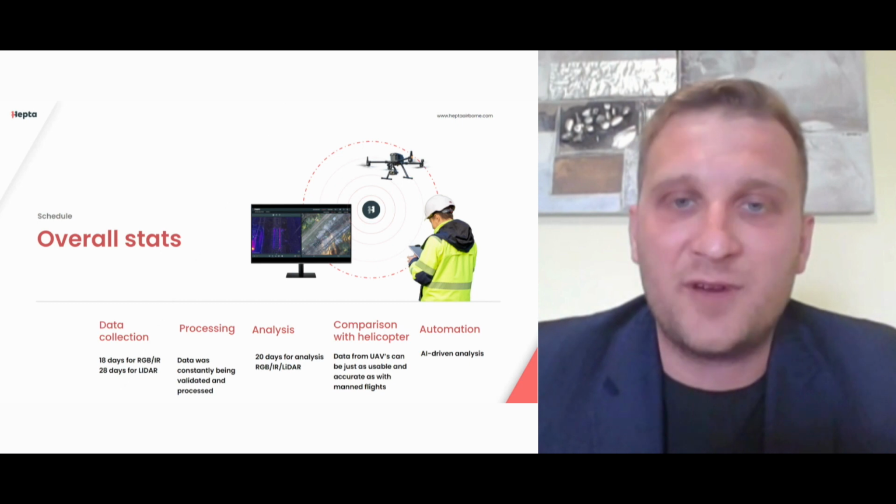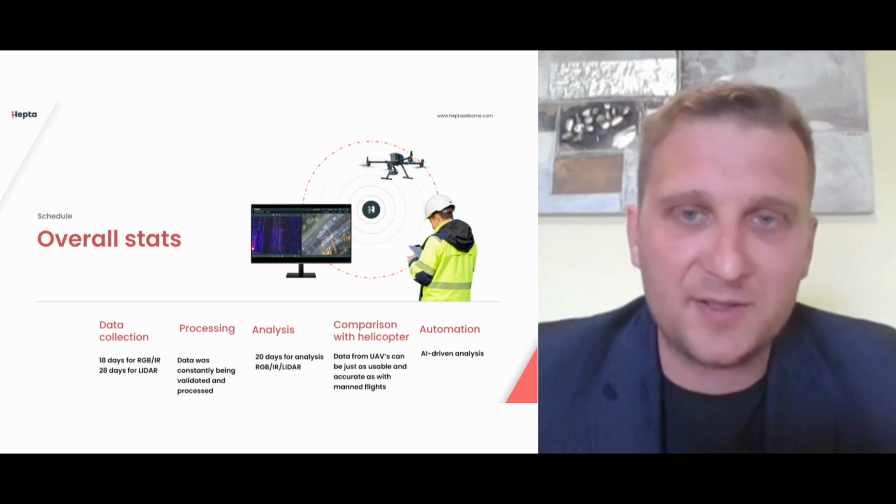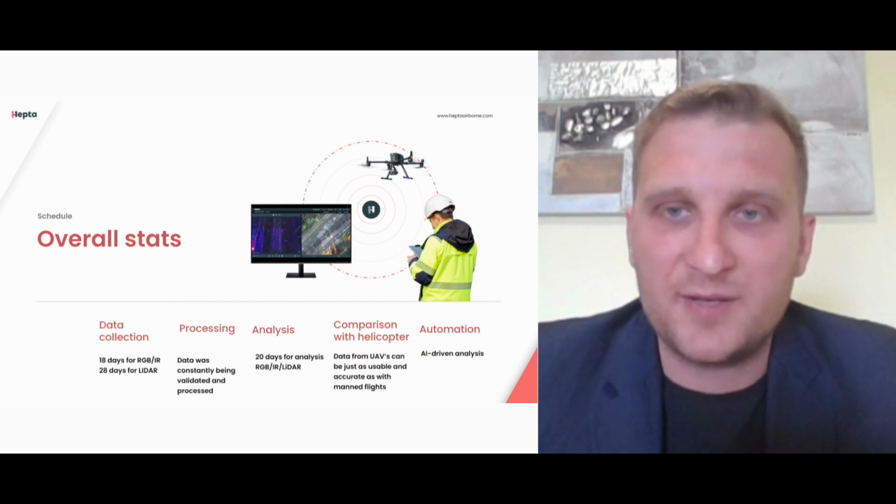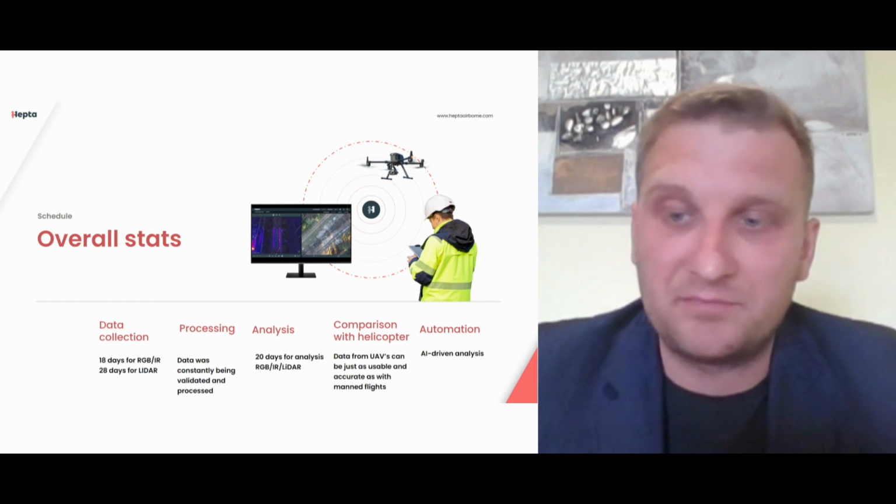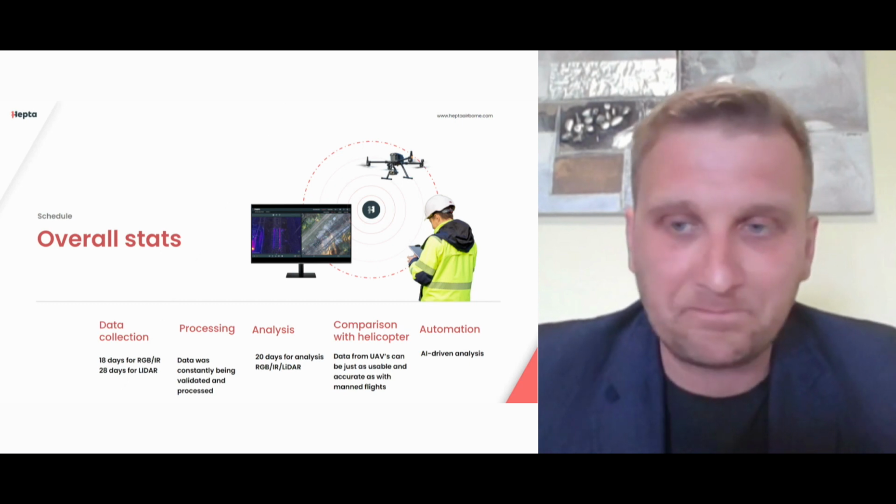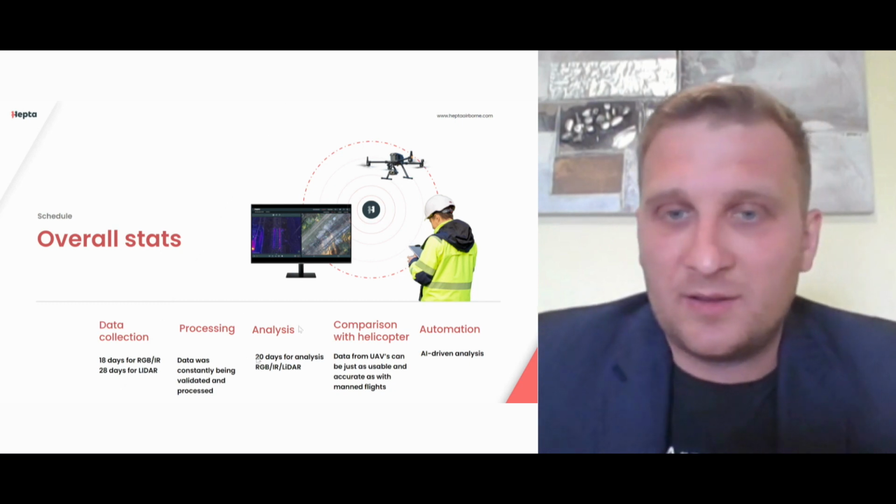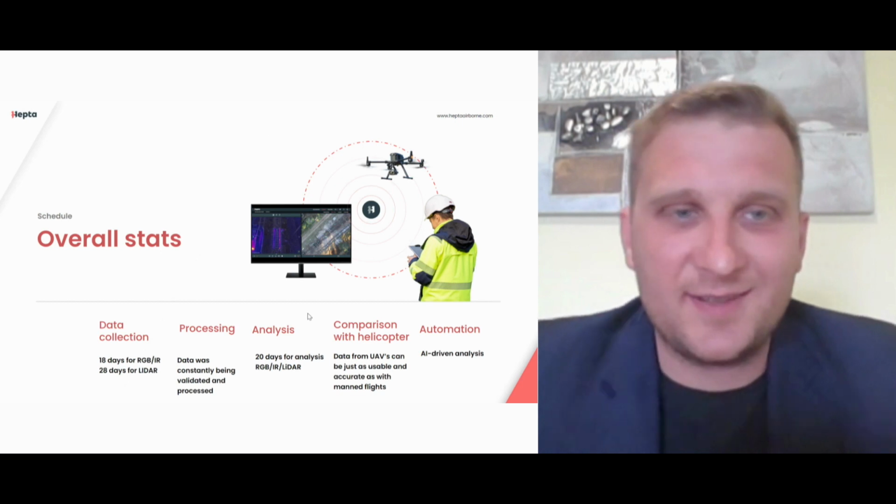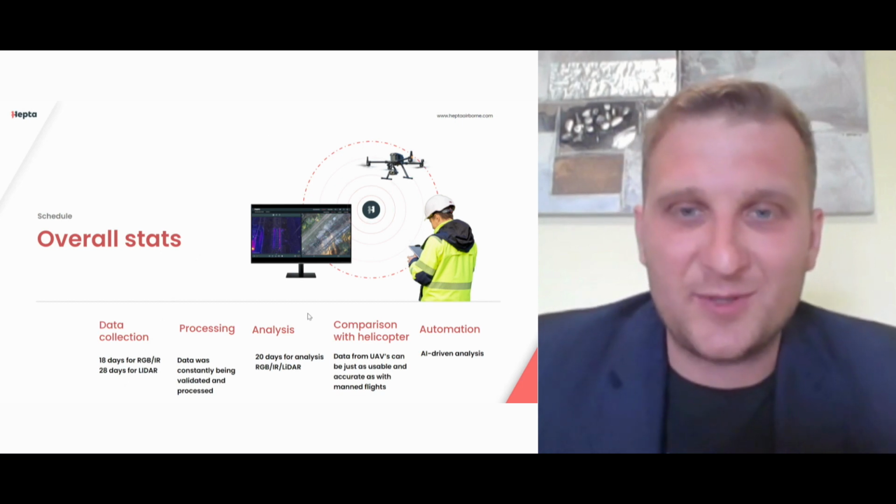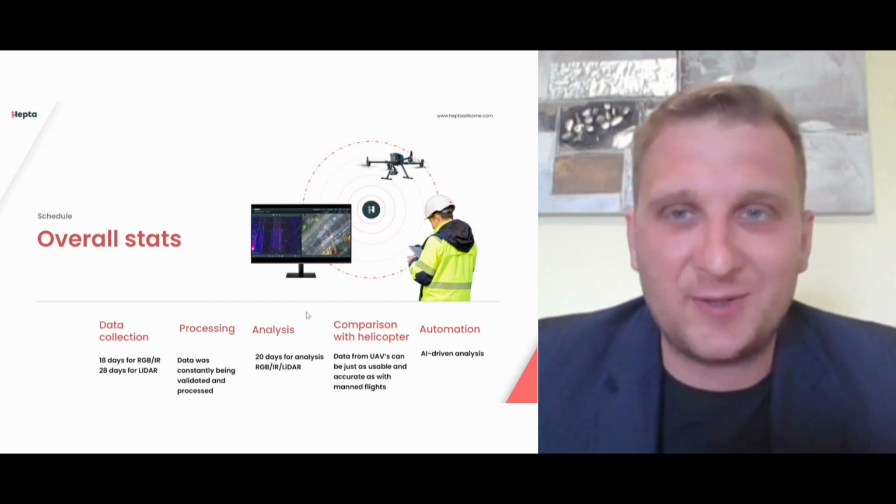We had 3 pilots for RGB and infrared, and we had 2 pilots for LiDAR. And this enabled us to have a pretty decent workload and also deliver the data. And yeah, so that's pretty much our use case in terms of data collection.